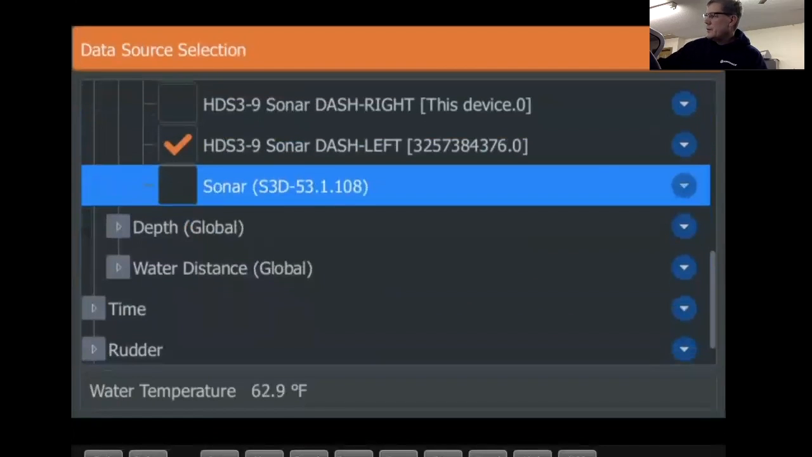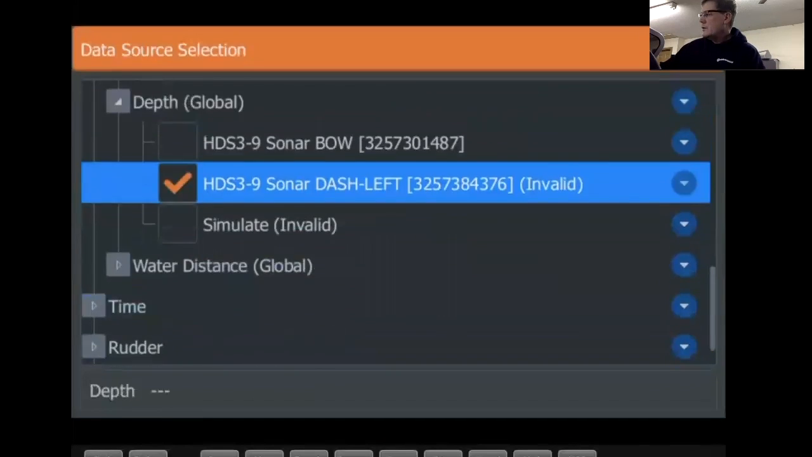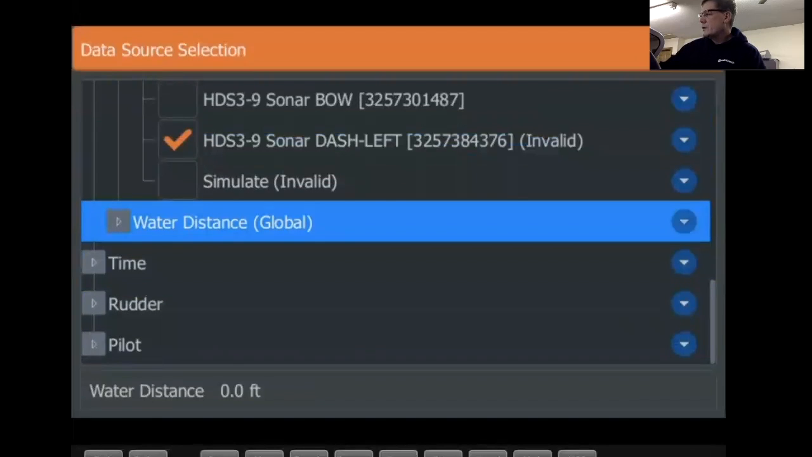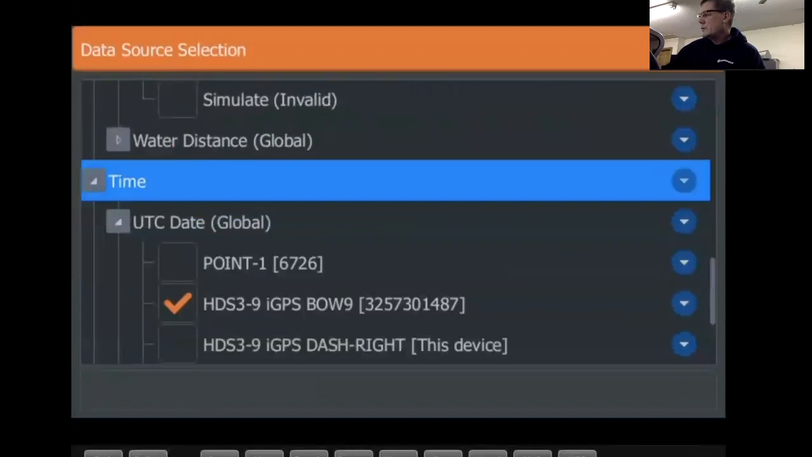And then my depth, it's sourcing my dash left, which again, remember, that's where I got my sonar, my transducer plugged into. Nothing really more there. Time, it's just universal time data. 0.1, that's where it's getting my time from.